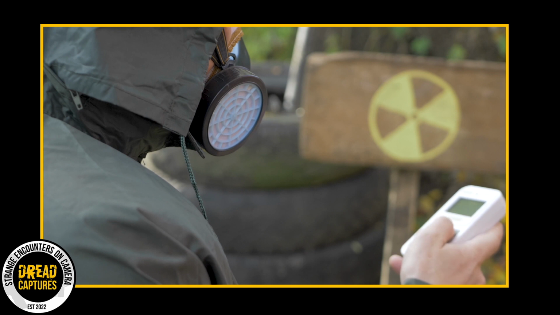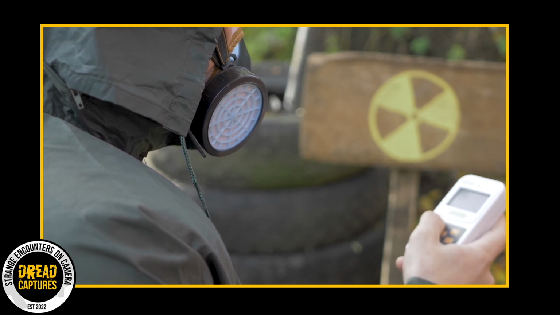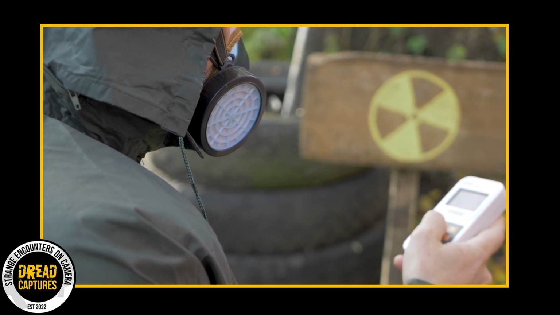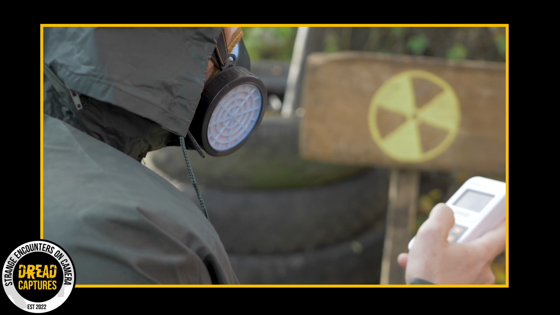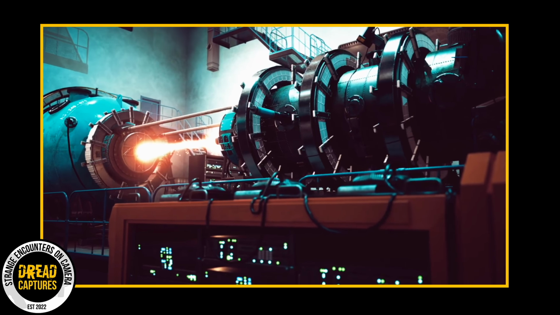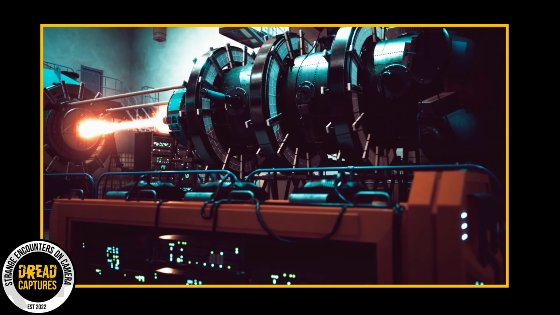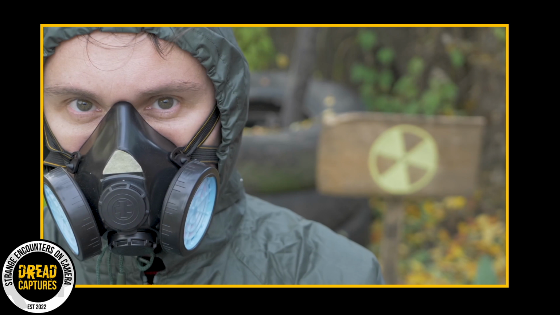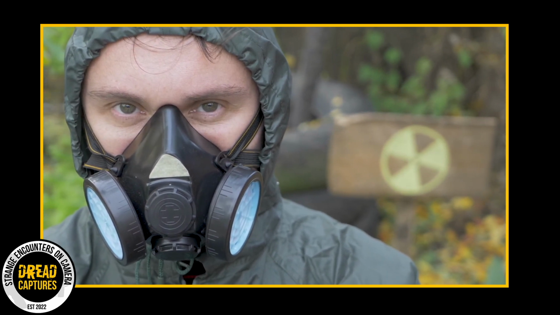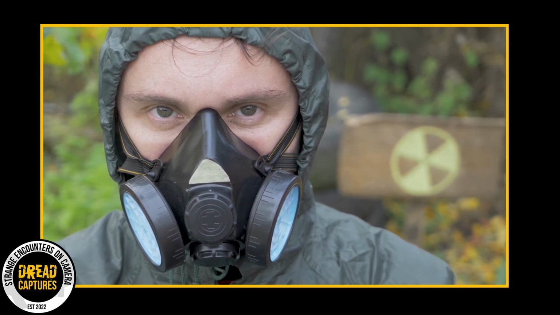Countries worldwide are developing drones capable of identifying radioactive signatures from the air. Could these mysterious machines be part of an internal operation to monitor or disrupt nuclear capabilities? Or are they probing weaknesses in America's defense systems? The implications are staggering. If these drones can identify nuclear threats, they might also be weaponized to target them. But we need to know who is pulling the strings.